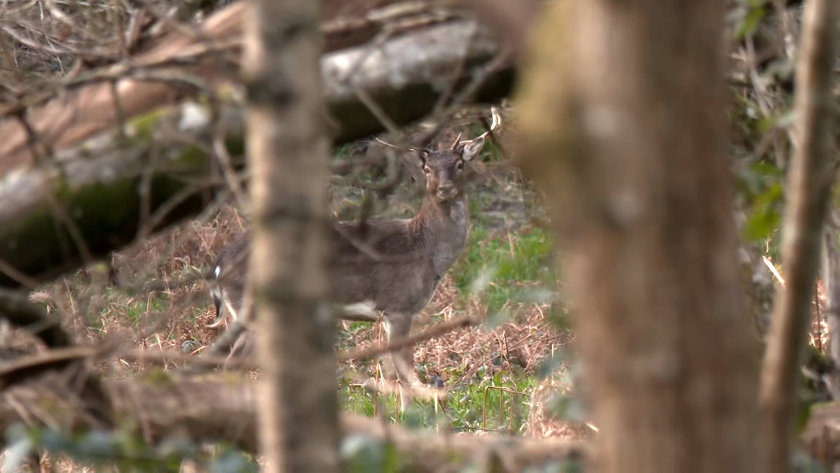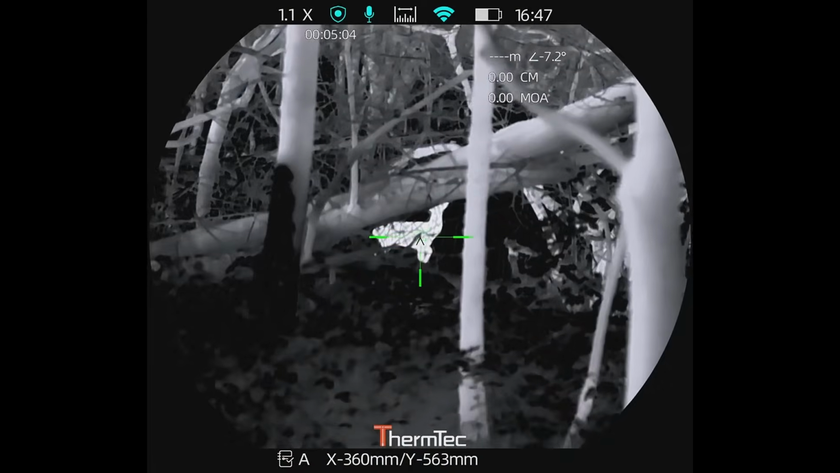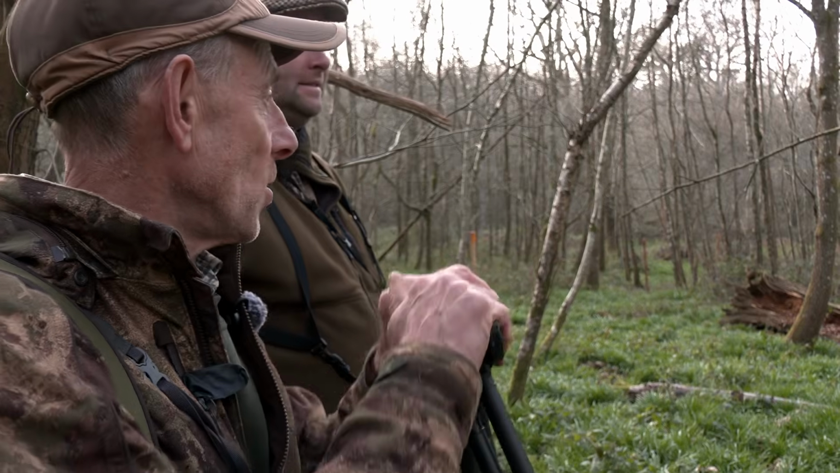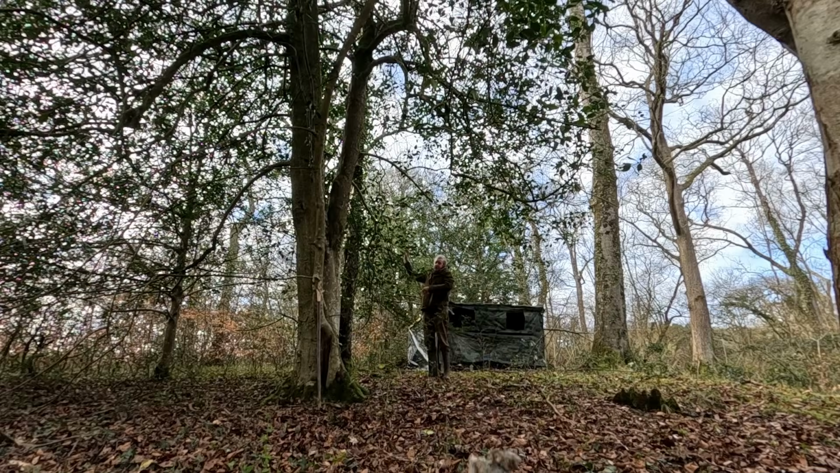Is it an April Fool? We go deer stalking with a thermal scope in daytime. I know. That's really good. No, nice stalk. Well done, mate. Have grey squirrels in Somerset speciated and learned to fly?